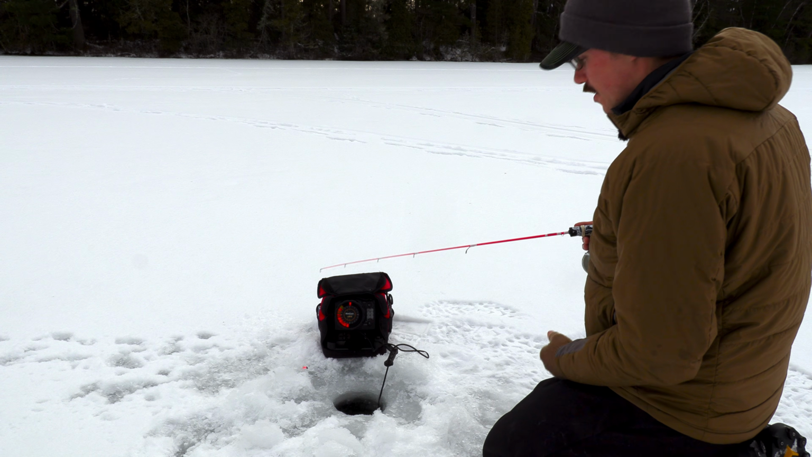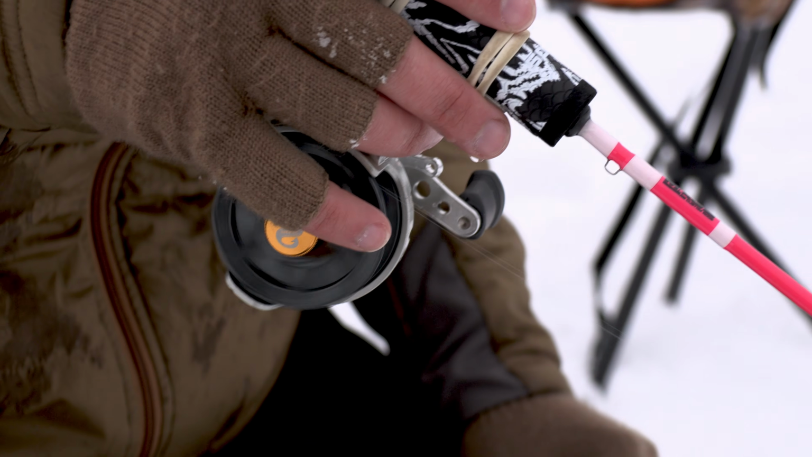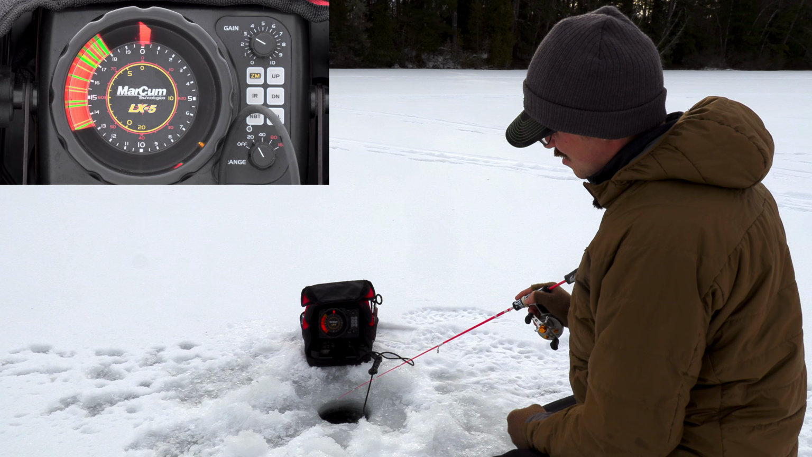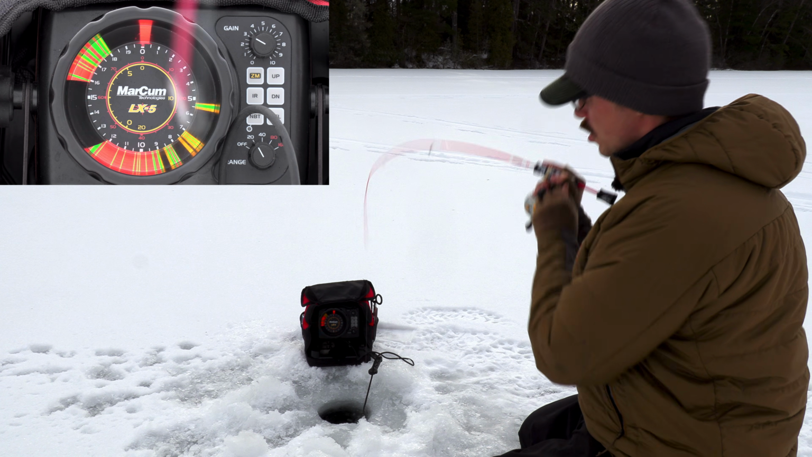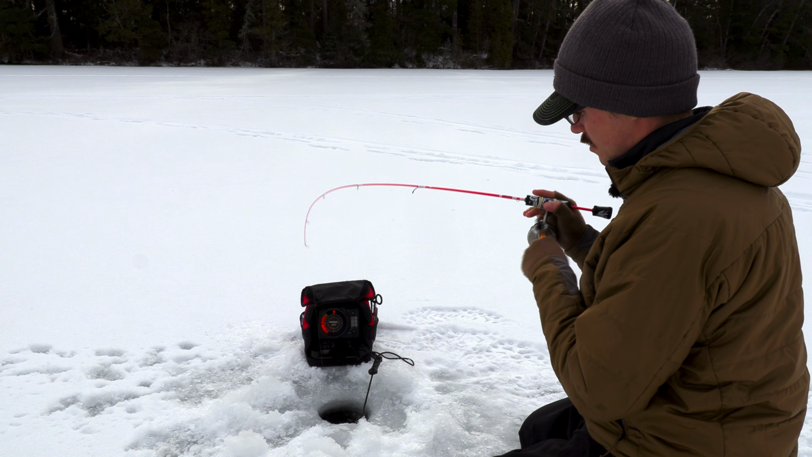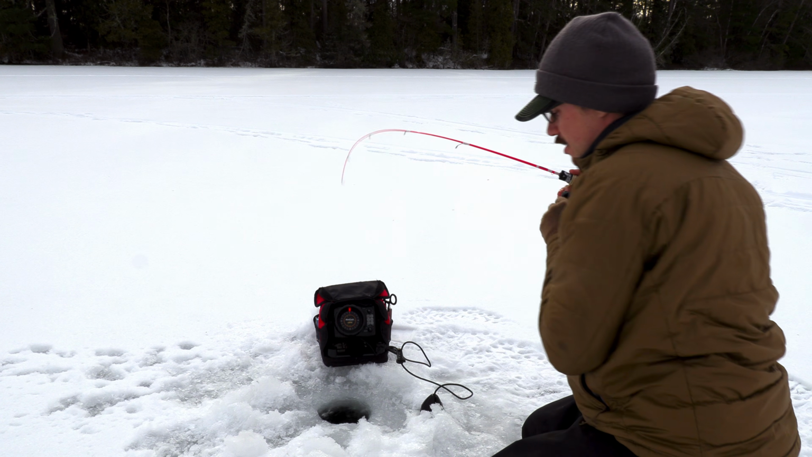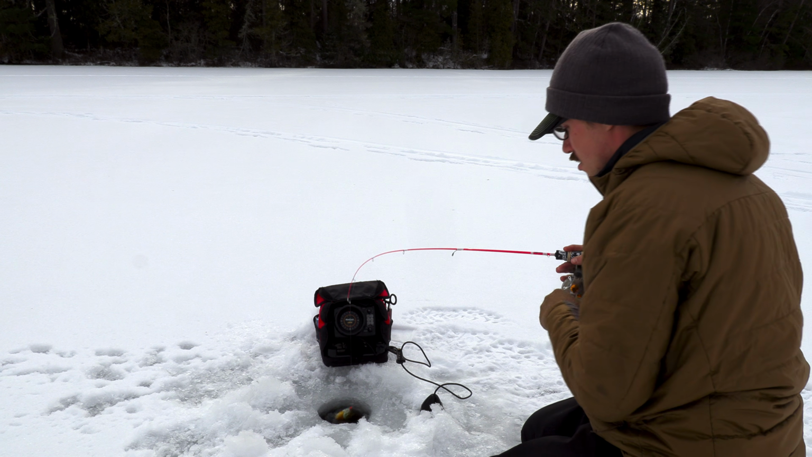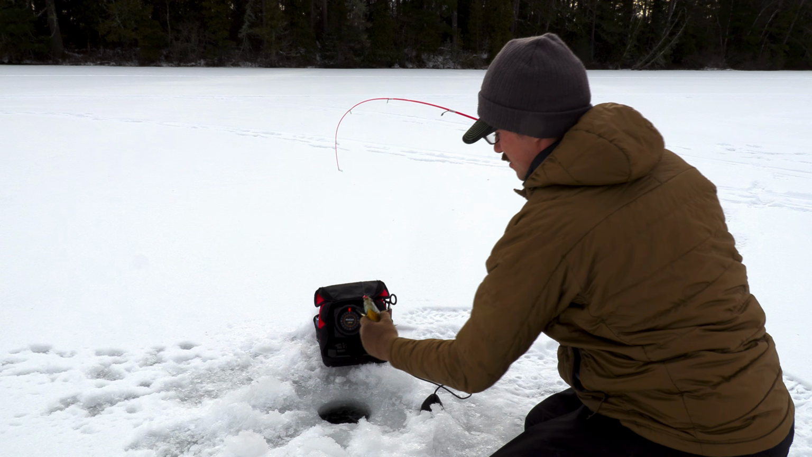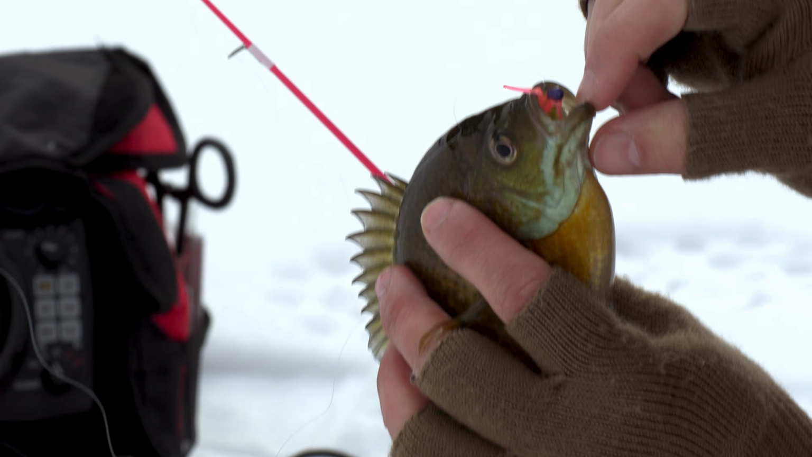All right, so putting everything into practice, I'm going to drop my lure down. Ooh, there we go. That's a nicer hit. I take the transducer out just so you don't get tangled up. That was a nicer hit. Ooh, that's a nice bluegill. That's decent. That one came up, that crushed it. That was a good hit.